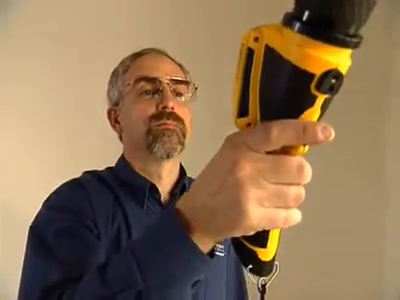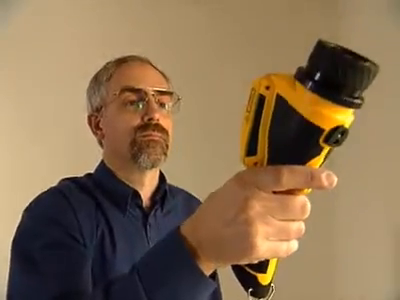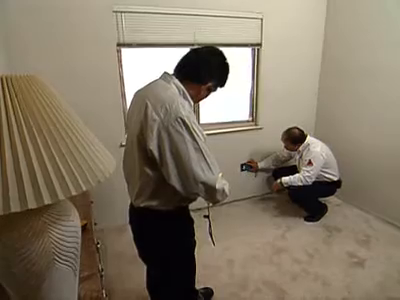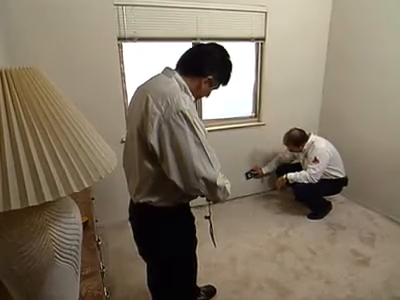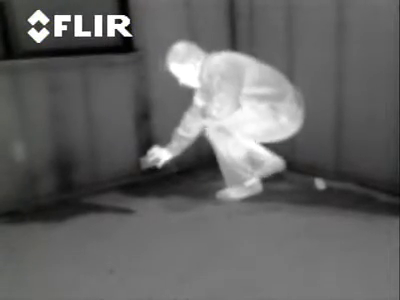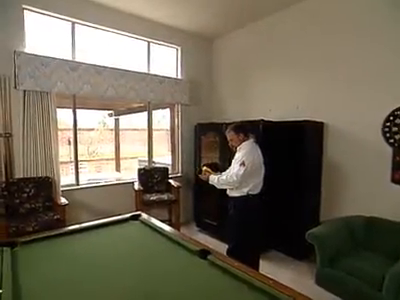You could stand down on the ground, point it up at the ceiling, and map out the entire room and tell exactly the location of the water. Wet? Oh yeah. Yep. Okay, heavy moisture. And we have a lower wall cavity area that's wet. You can immediately understand what became wet, what's been affected. So inside of 5 minutes, you can do a more thorough investigation than what would have taken you an hour plus previously.